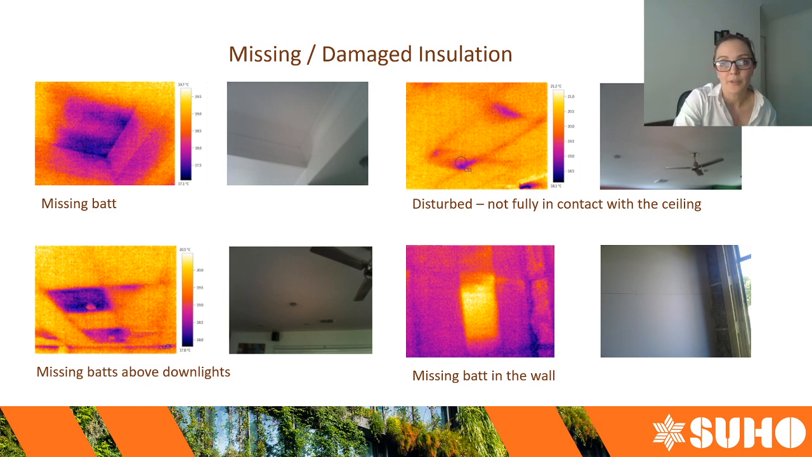The other thing that we find that's not directly related to air tightness, but is very common, is missing insulation bats. So here we have a few examples where in this corner, maybe they just couldn't get to the corner. Sometimes there are access issues in roof spaces, but that little section over in the corner of the roof is missing a bat completely.